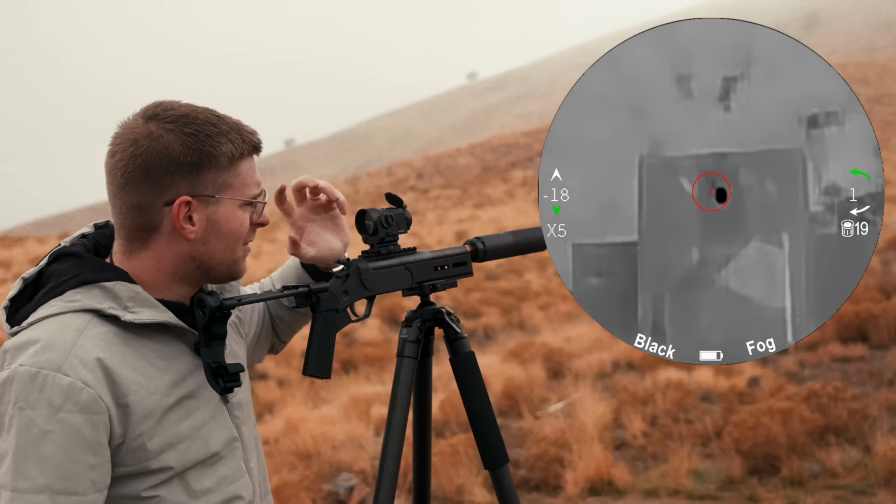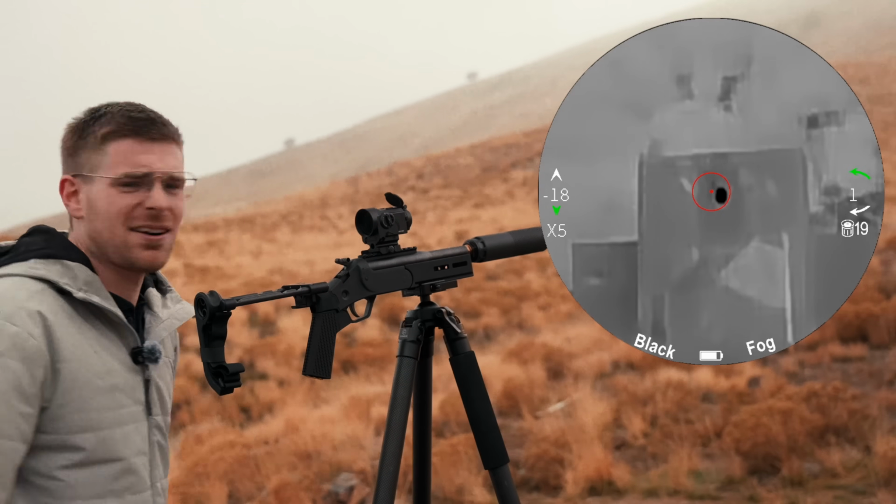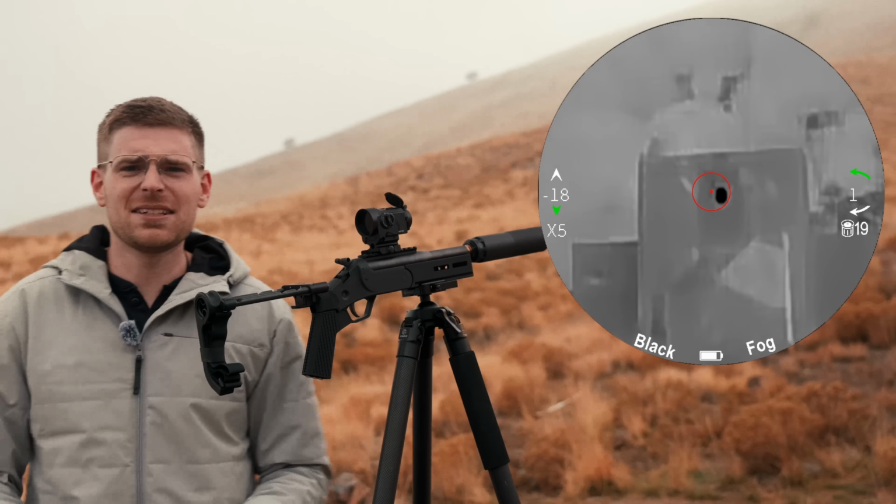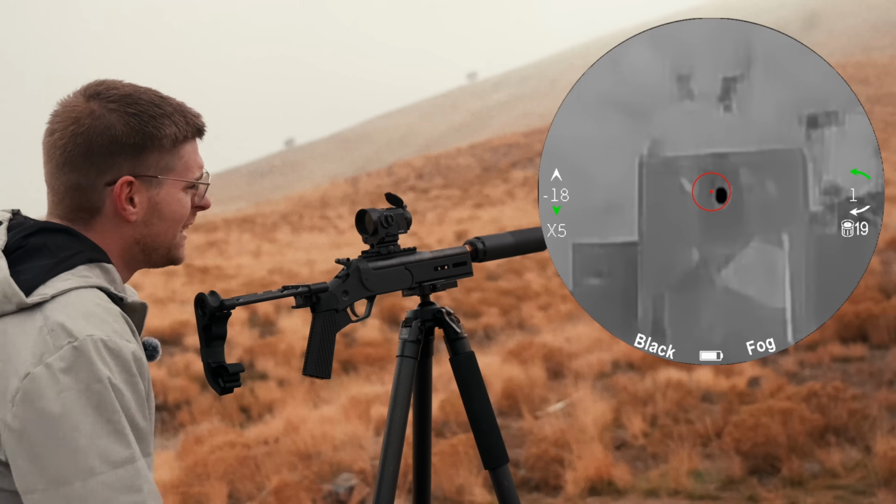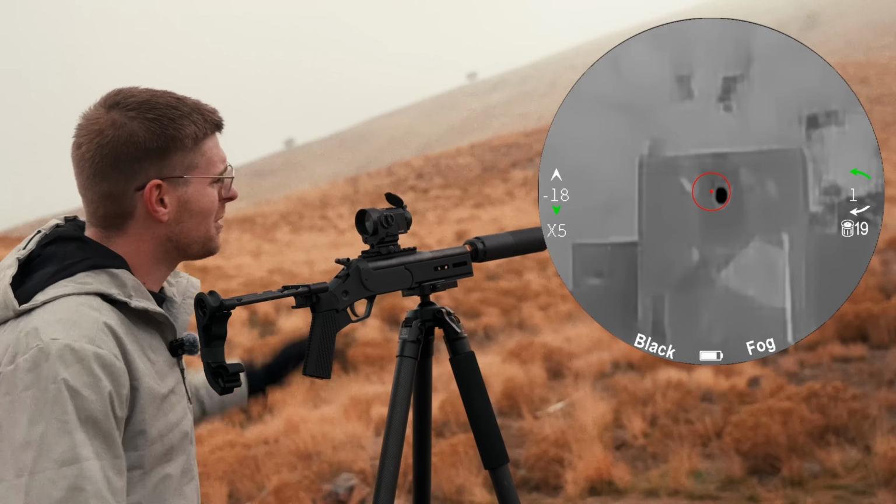So there is fog, which is really where we are today. I think you guys can see there's some fog around here. Camera person, can they see that in the camera? They can see that in the camera, cool. So we are in black hot with fog mode.